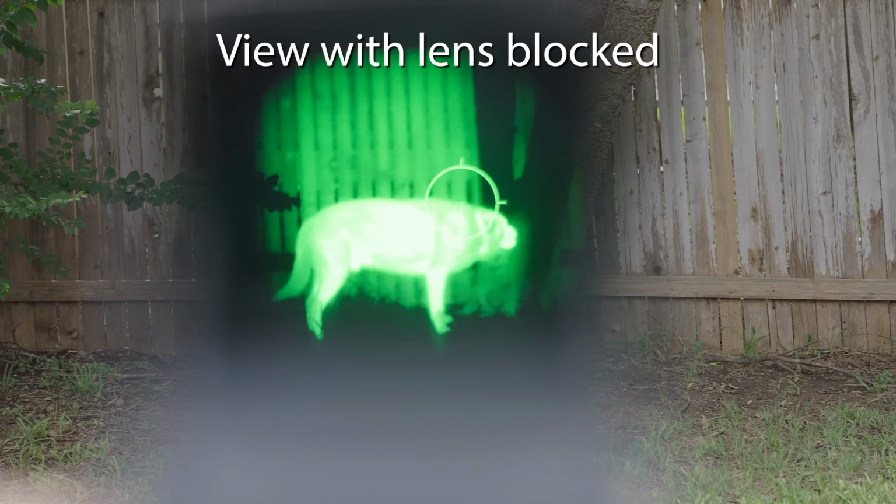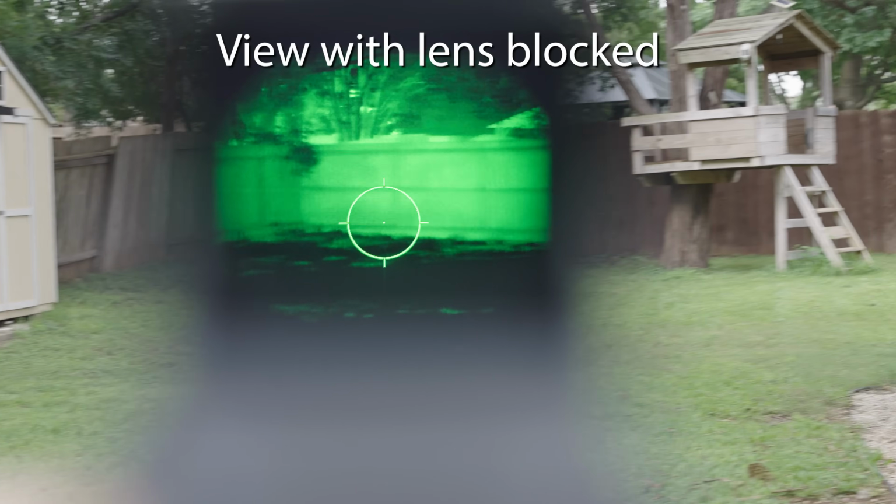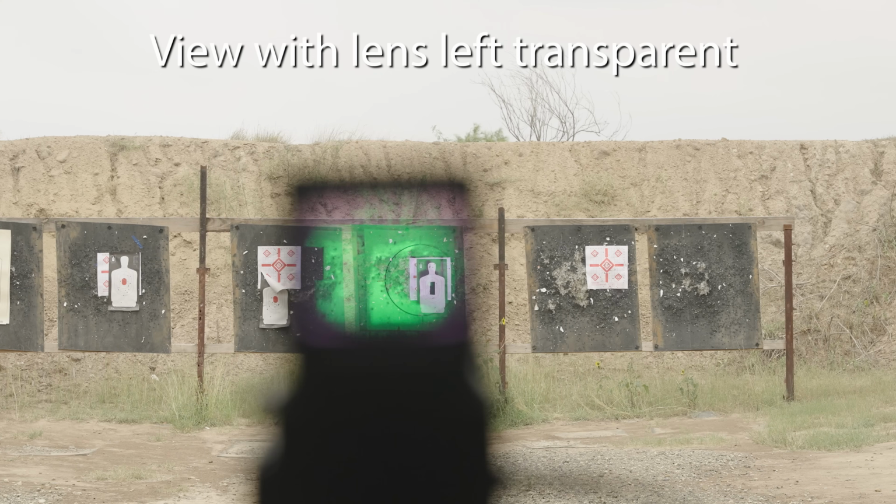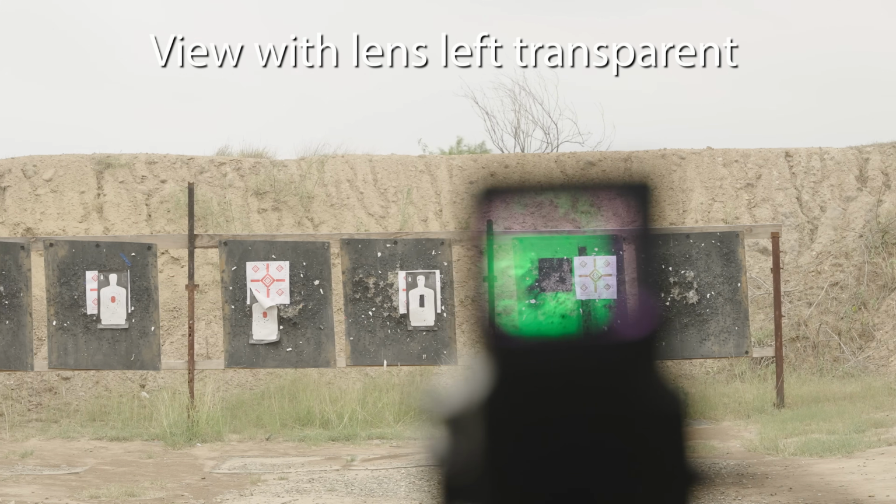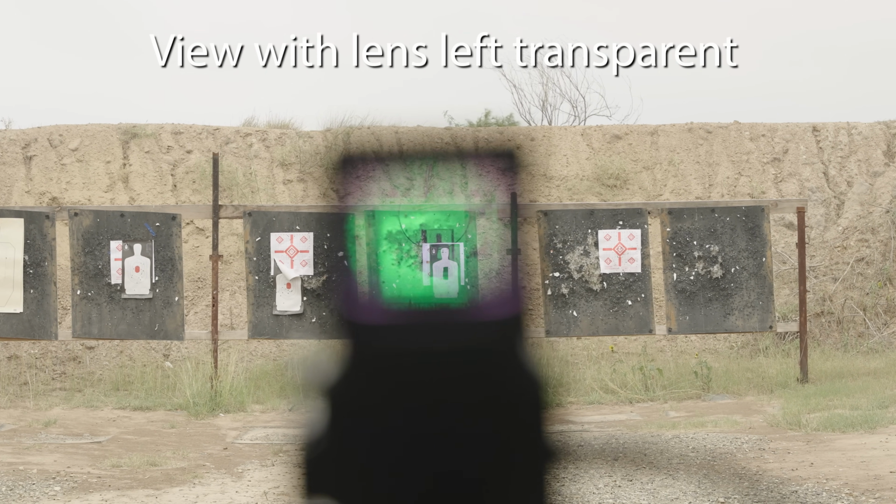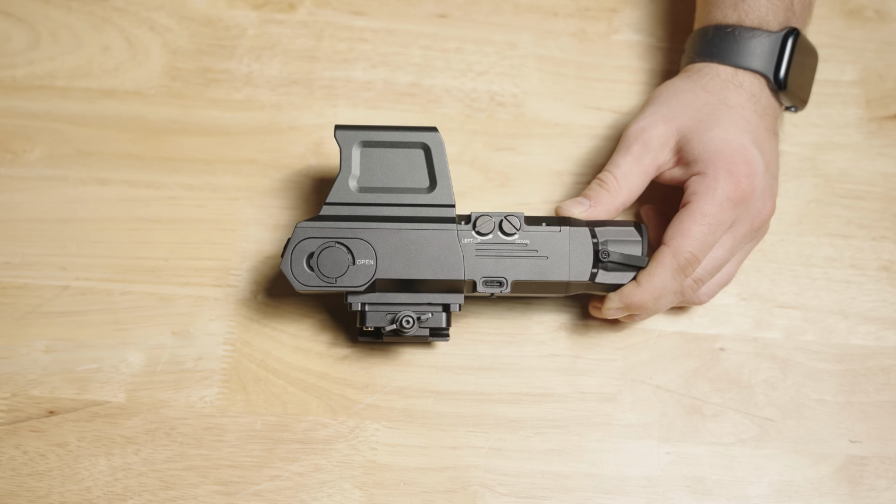The reason for that is because once you switch to the full thermal modes, where it's the entire display and not just the hot spots in your environment, well, that display is not scaled perfectly to your environment. So when you're looking through this, it's gonna throw your brain off because you're seeing 2 images overlaid, and that red dot now is not really intended to be used with that. It took me a little bit to figure out that I was the problem maybe on that.